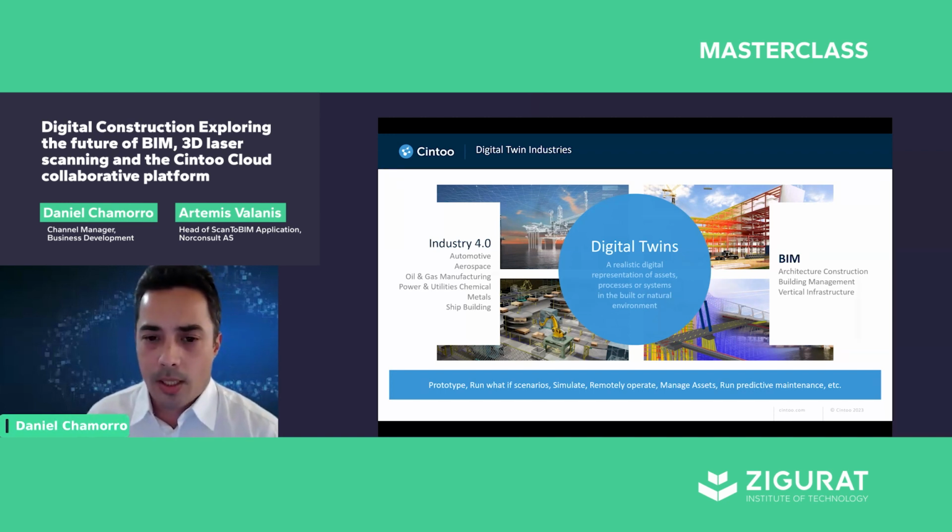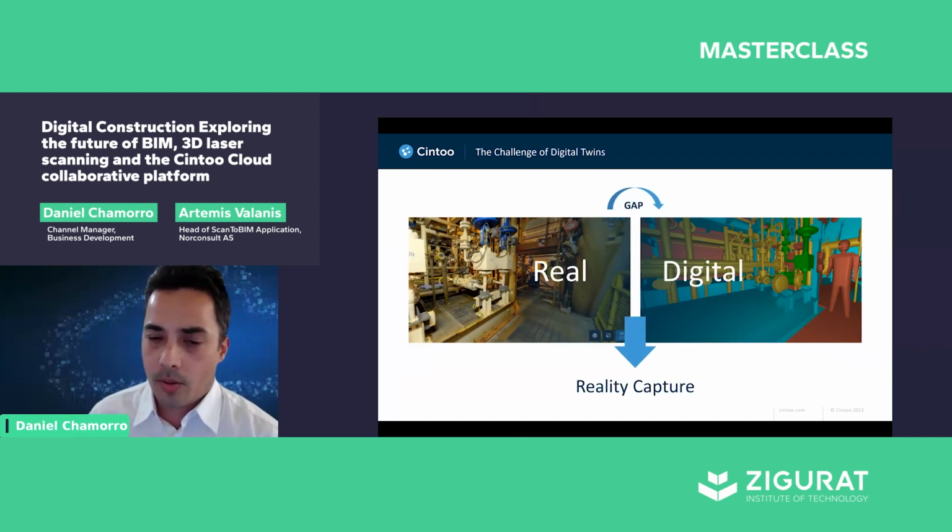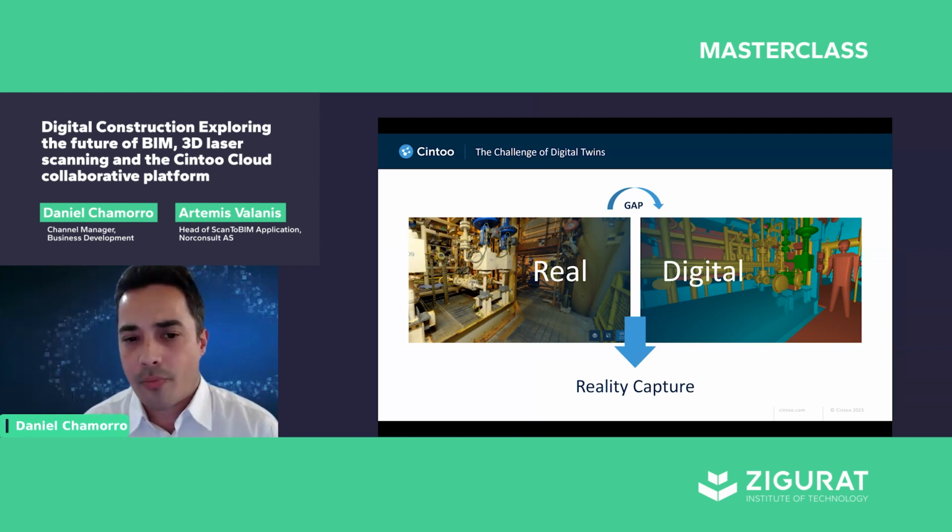Now, the main challenge that we've had in this industry of construction is how can we get, with the highest fidelity, the reality that we live in, whether it's different construction projects or different facilities, into the digital world. The technology that has helped us is what's known as reality capture.